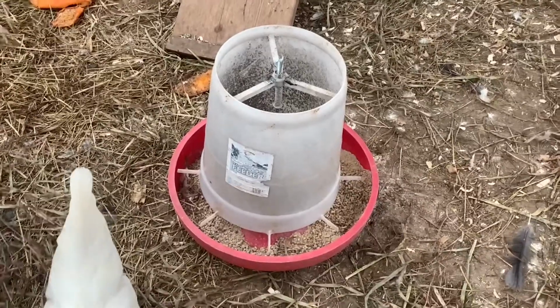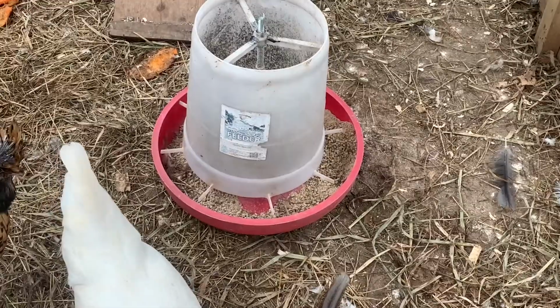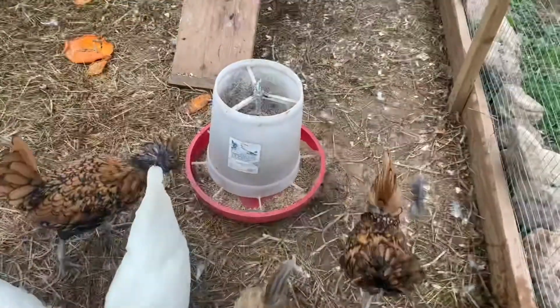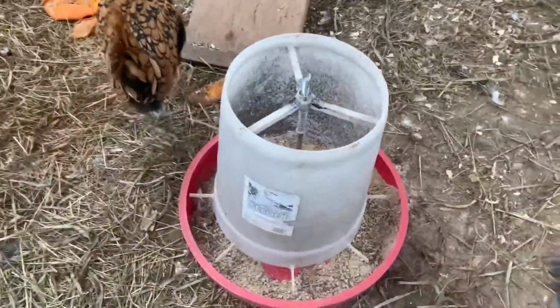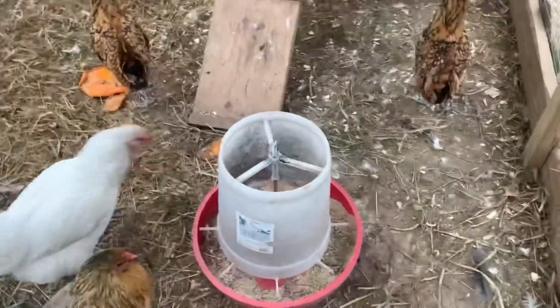As for the food for these guys, I use this feeder here. It will hold 25 pounds of feed. I do not put 25 pounds of feed in it. As you can see, when you saw me put it in the bucket there, I only put a couple, 3 pounds at the most at any time, and just fill it more often.